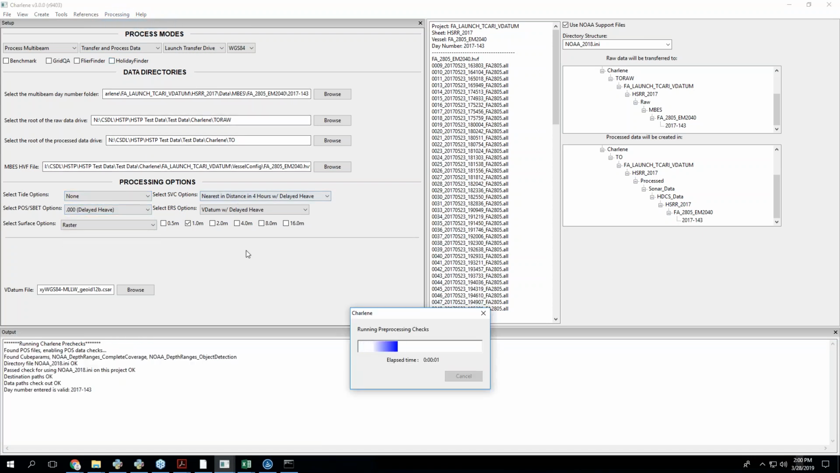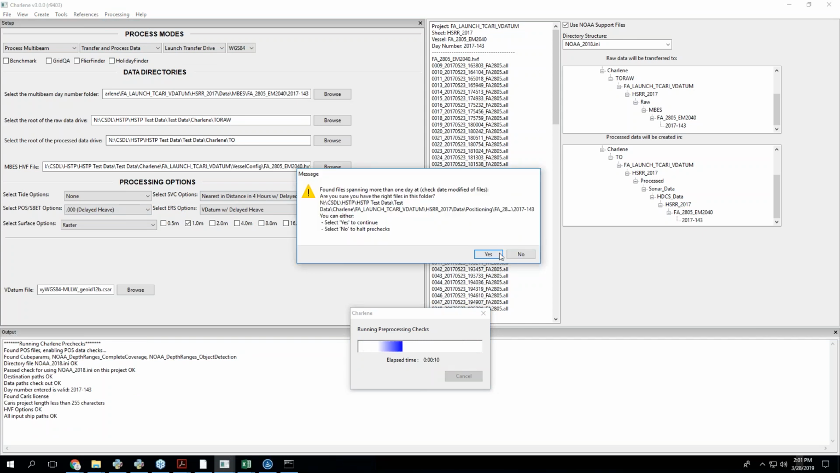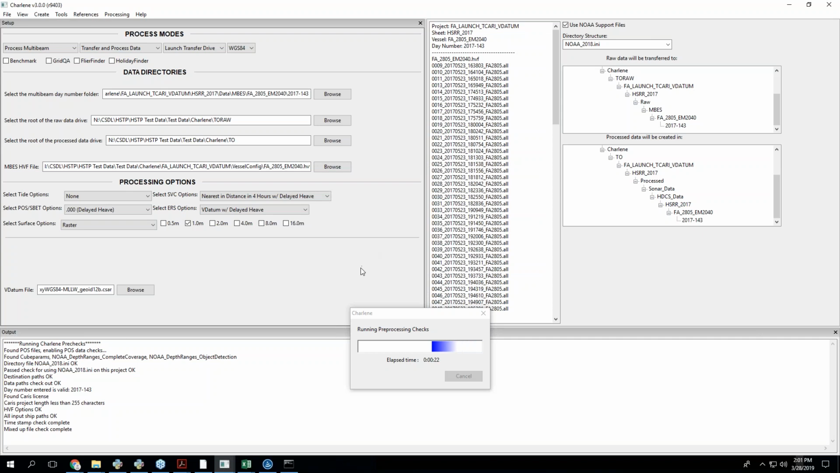Okay, so if I run this, oh, this is going to be a new one. If I run Charlene again, just to get to the TPU dialog. Oh, I found, yeah, so here's another one. I found files that exist that span multiple days, so that's going to be a problem. I'll hit yes to continue just because I want to get to this dialog.